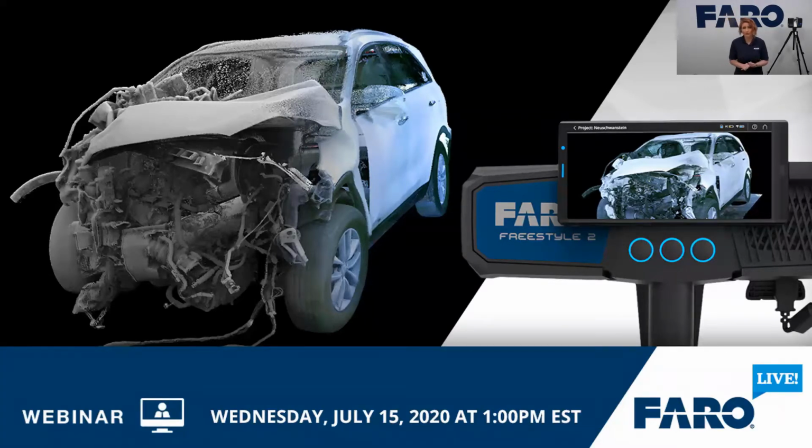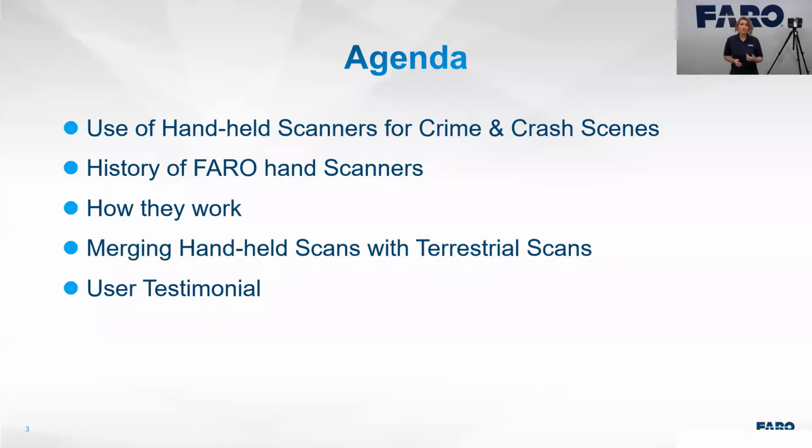So I'm going to briefly go over our agenda. The first thing we're going to do is talk about using handheld scanners for crime or crash scenes. We're going to take you for a little trip into the FARO Vault, where we talk about the history of our FARO handheld laser scanners. Of course, we're going to talk about how they work, and one of our most popular questions about merging handheld scanner data like Freestyle 2 data with terrestrial laser scanners like the Focus.